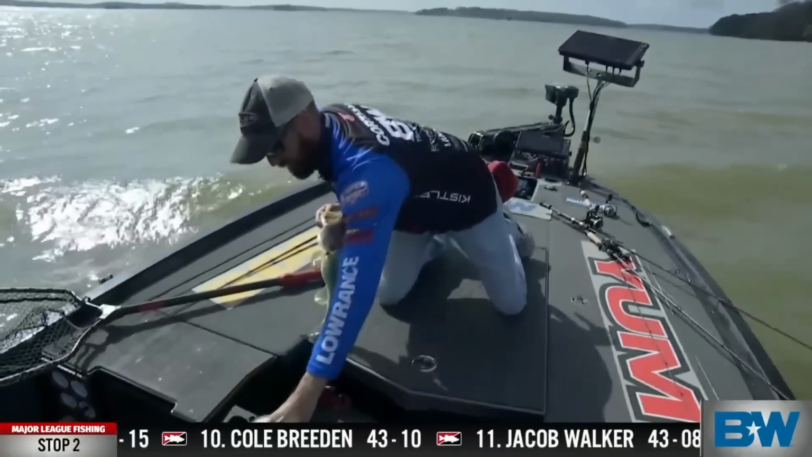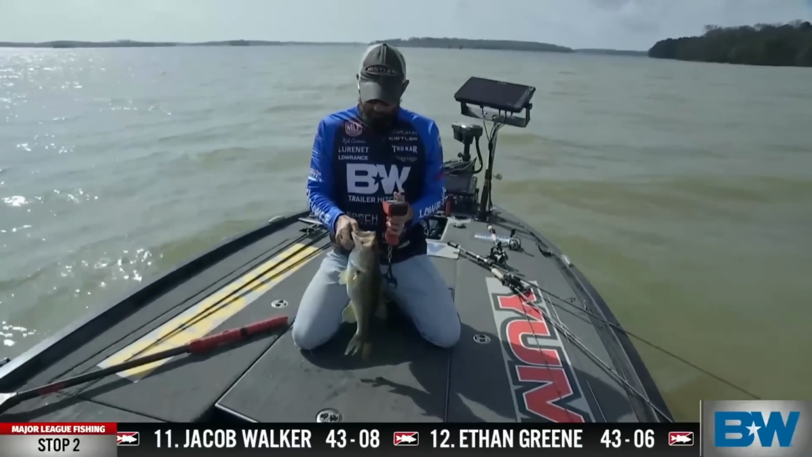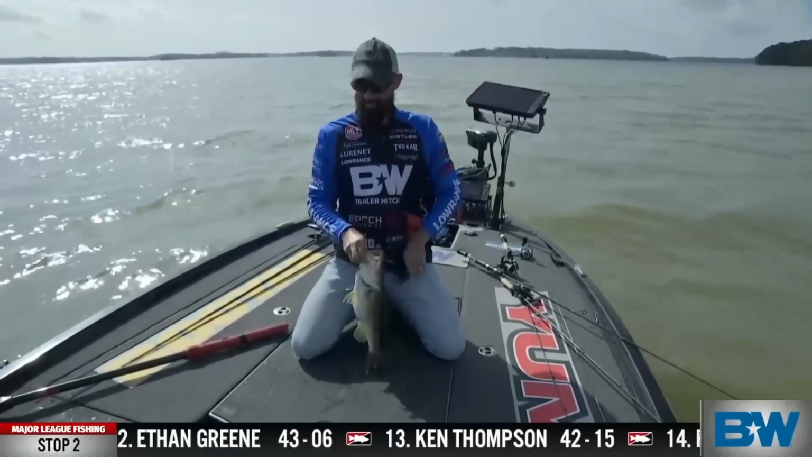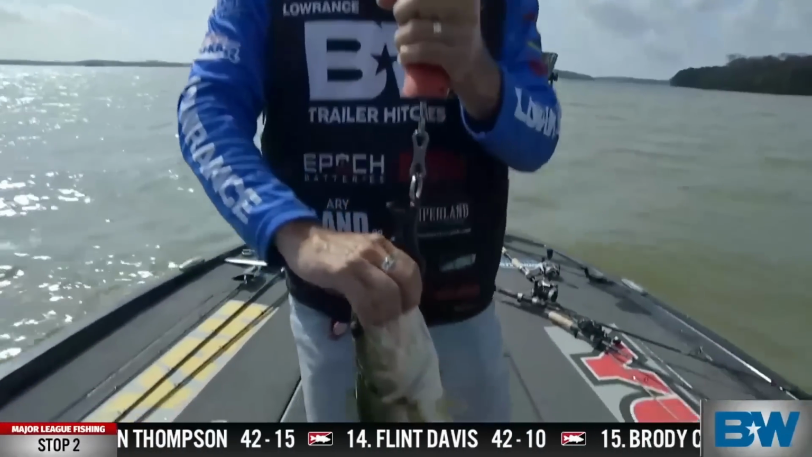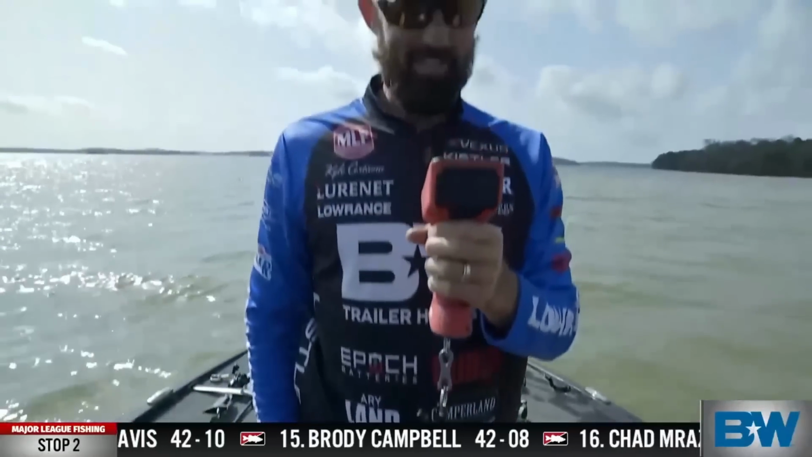Yesterday, I don't ask the Lord for fish much, but yesterday I said, Lord, I'd sure like a 3-pounder if that's your plan. And I stood up, made a cast, and I caught a 3-pounder. The Lord always provides, but sometimes He gives you what you ask for. He always gives you what you need. Right now, He decided this is what we need.